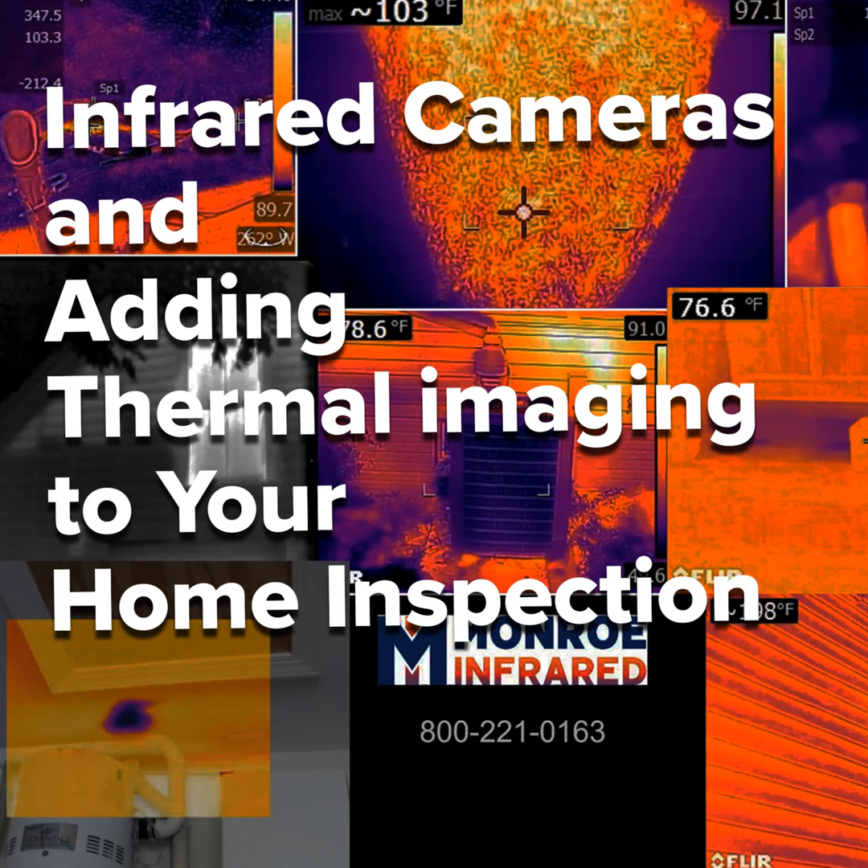I want to show you some more about the camera, but unfortunately... I love that quote. I wouldn't have found it without my infrared camera. I love hearing that. Everybody should be carrying an infrared camera, every inspector.